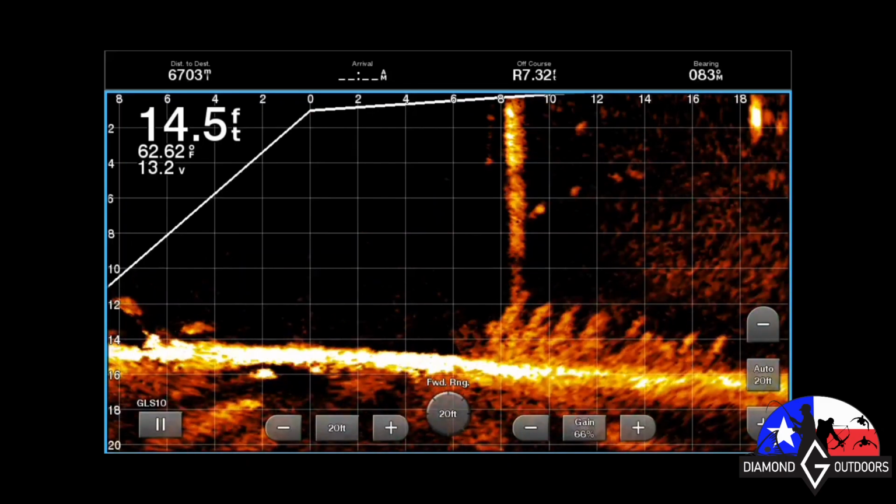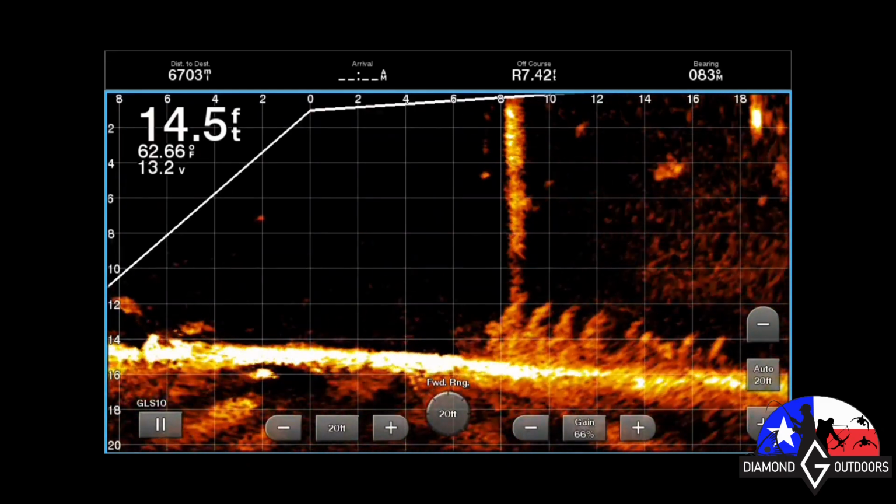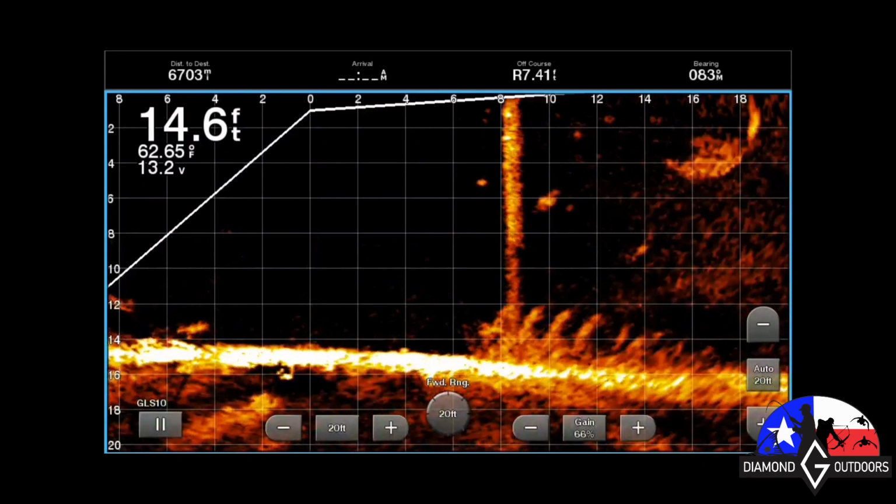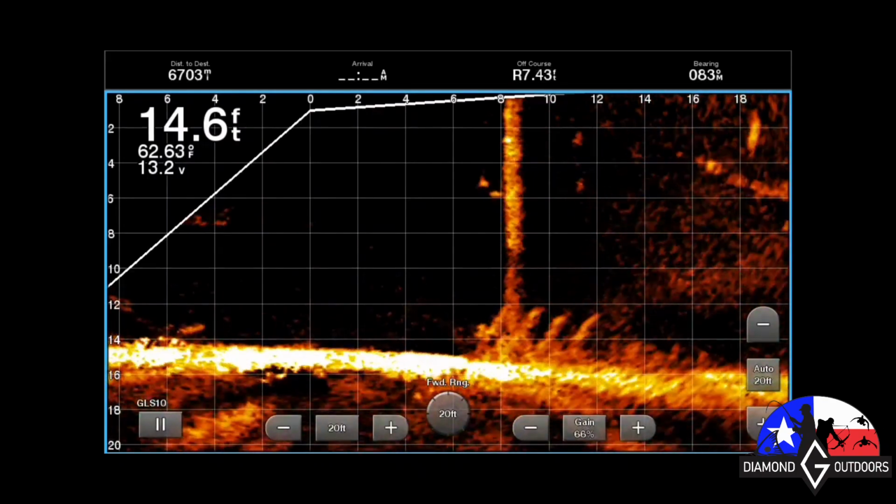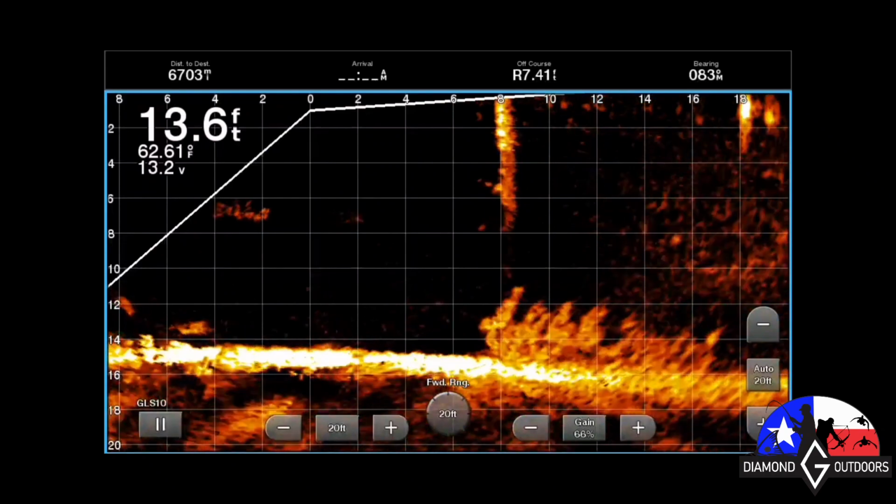Just goes to show you guys, even if you have the expensive equipment like I got here, you're not going to make the crappie bite. Just plain and simple. You still have to have what they want. You still got to present it right. You got to be a good fisherman, you know.